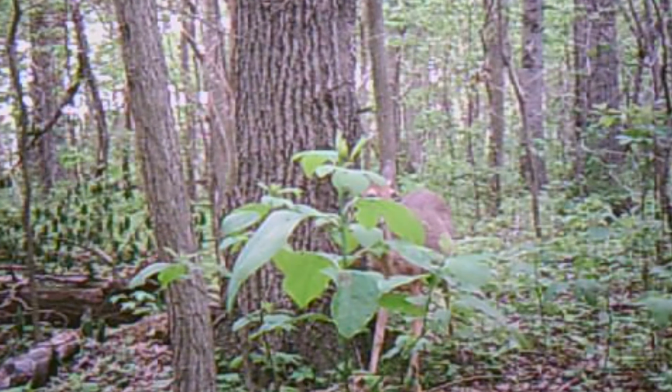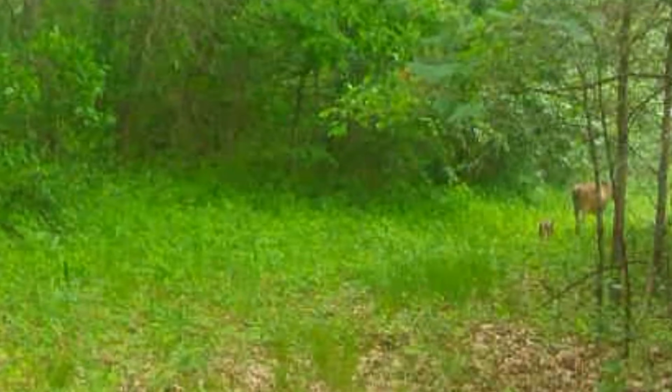There's a fawn. There's one of the few fawns that I have on the camera right there. But this is all the way up to June 4th, before they're having babies, which I think is a little late, but maybe it's normal, I don't know.